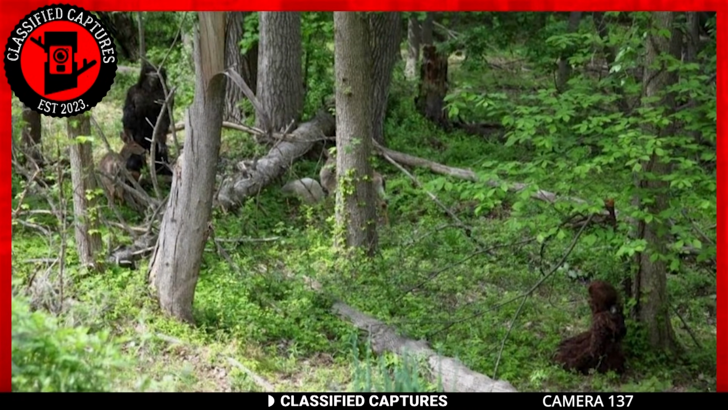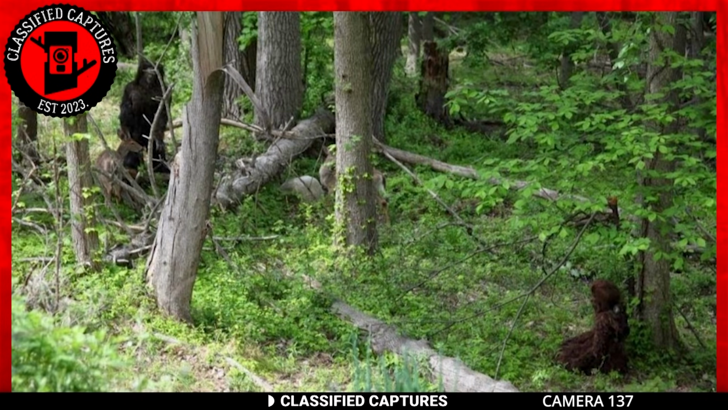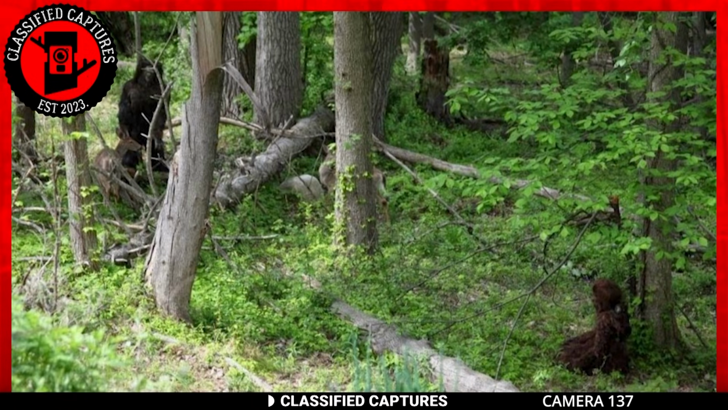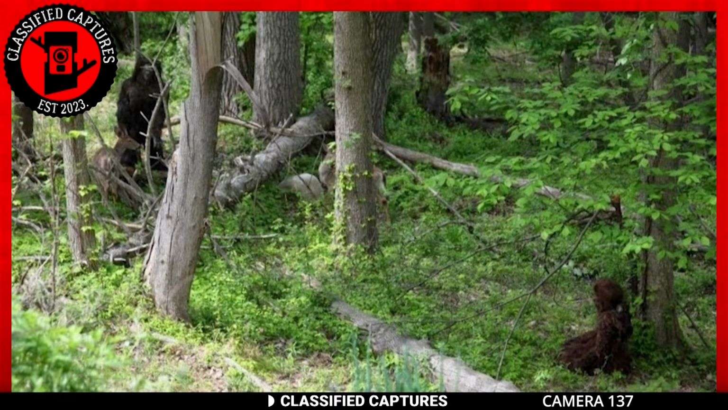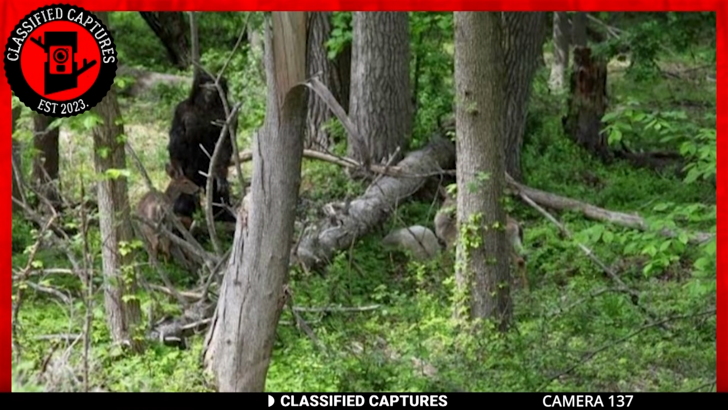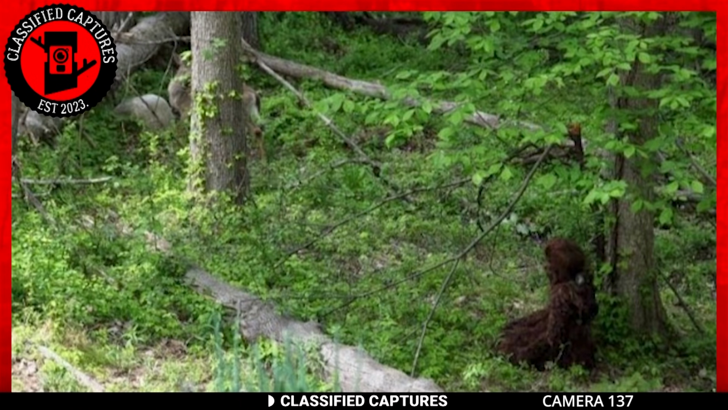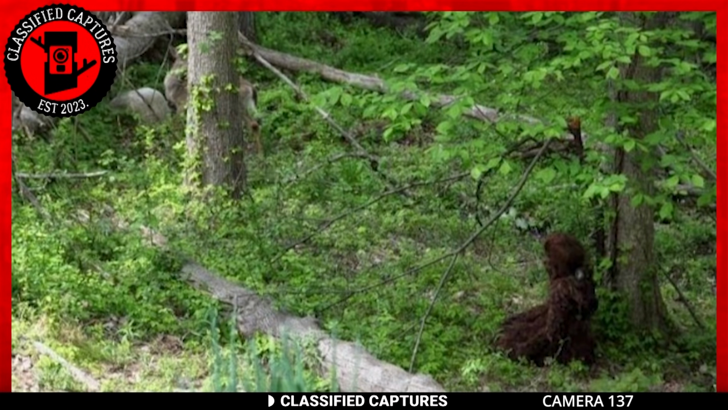Are they engaged in some form of communication or ritual? Are they observing something in the distance, or is this a chance encounter in the depths of the wilderness? This capture, with its unique portrayal of 2 potential Bigfoot individuals, adds another layer to the ongoing quest to unravel the secrets of these elusive creatures.